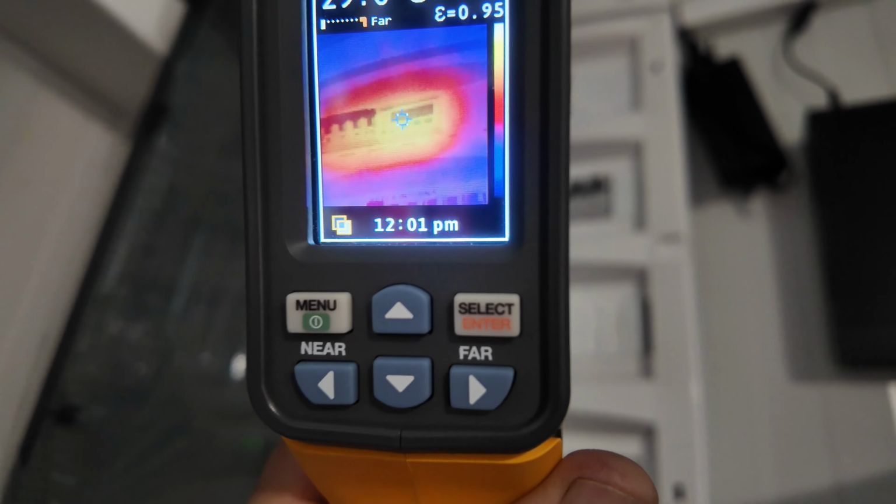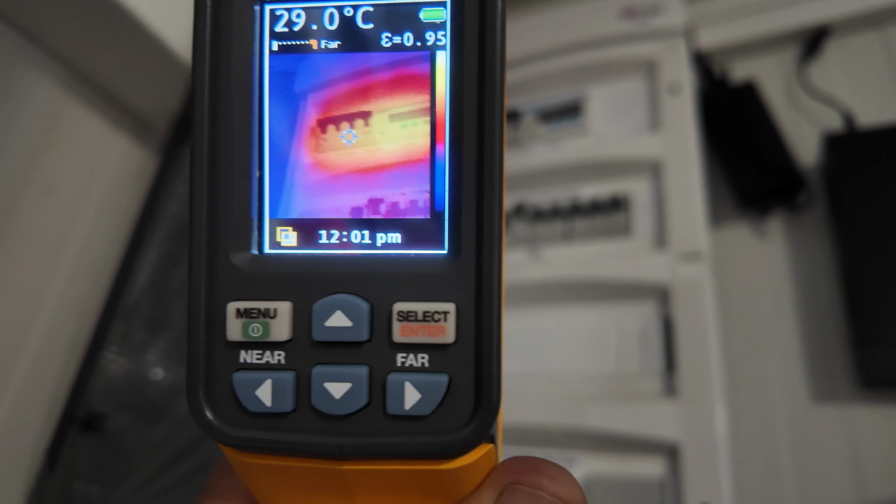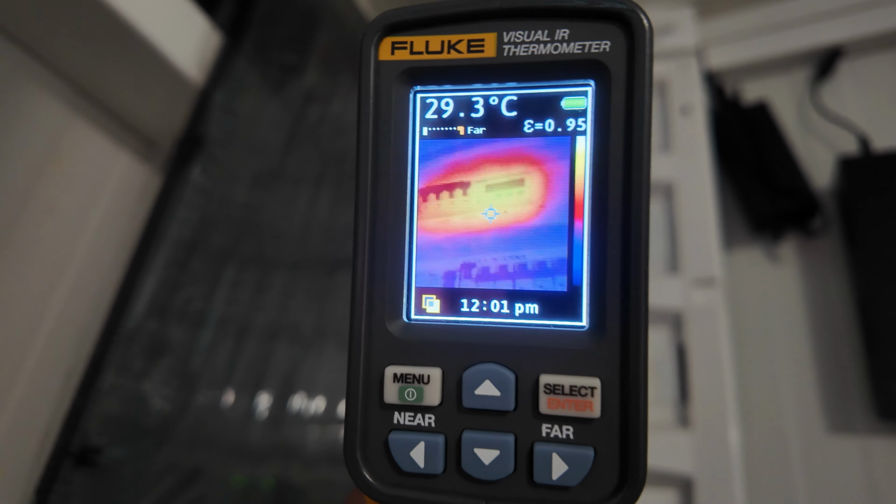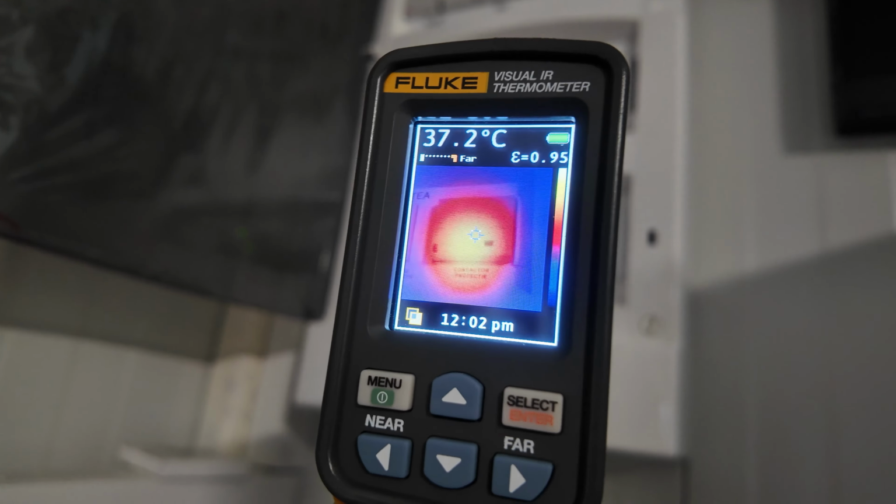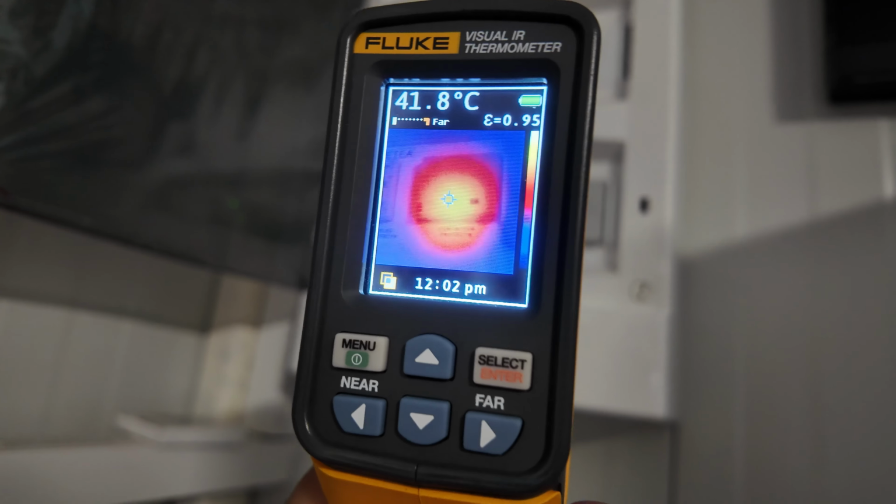And now I check the smart meter. It's a little hot but is under 30 degrees. The fuse of the inverter and the smart meter, as you see, are under 30 degrees. So it seems to be normal. Just the contactor is around 40 degrees, but that is normal because it has a coil.